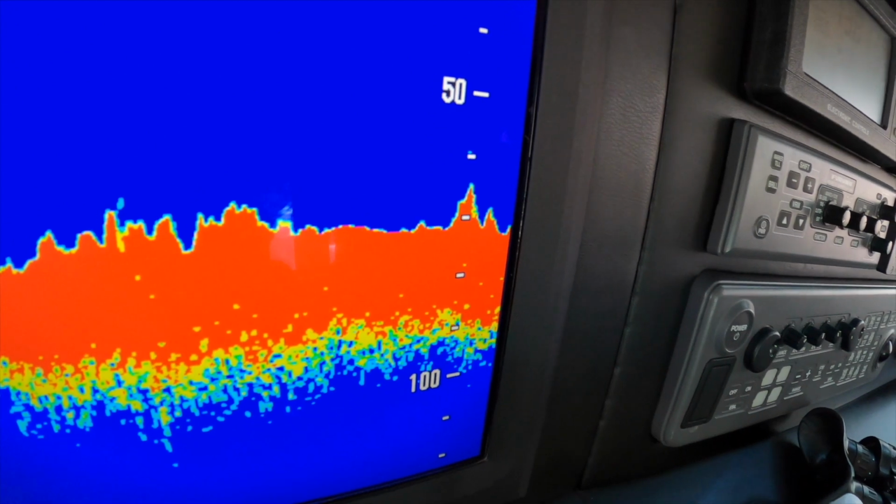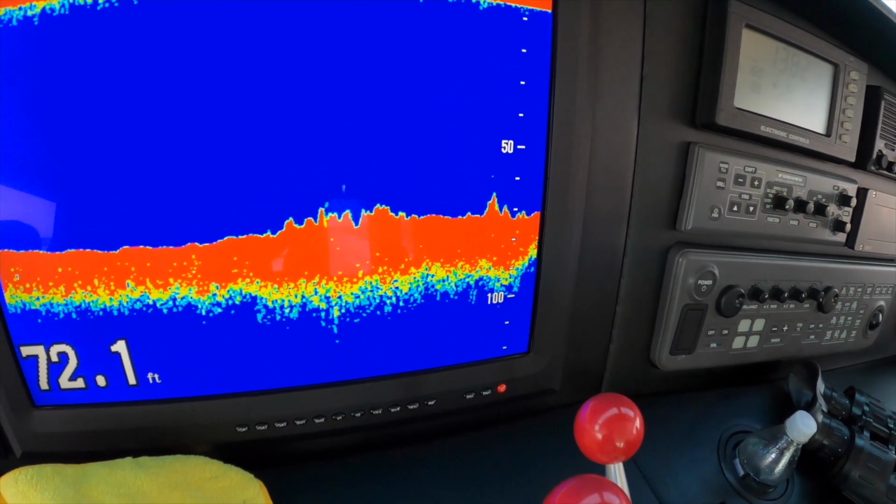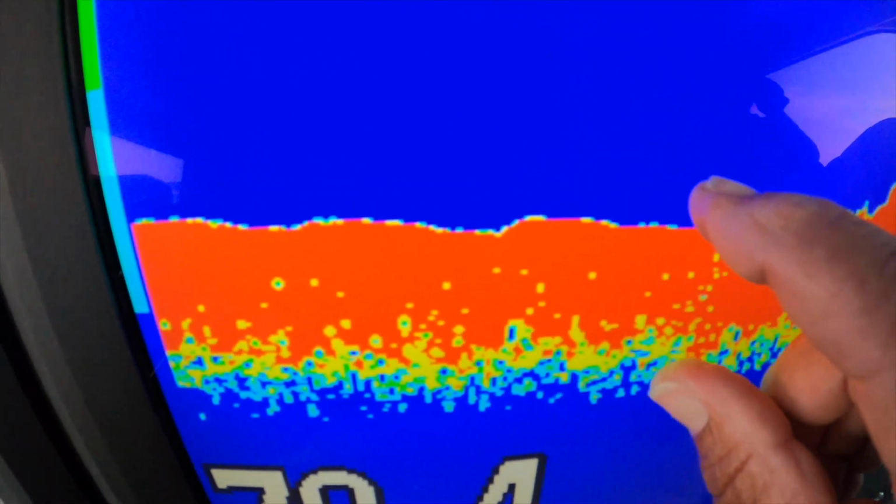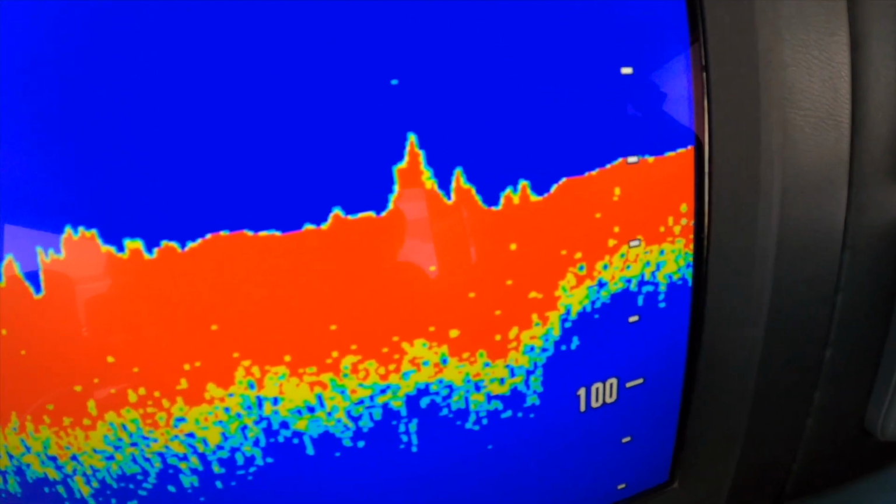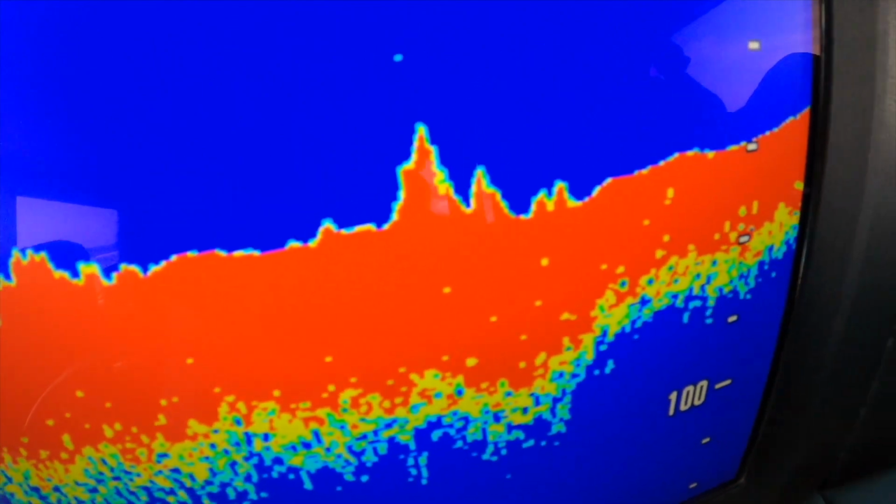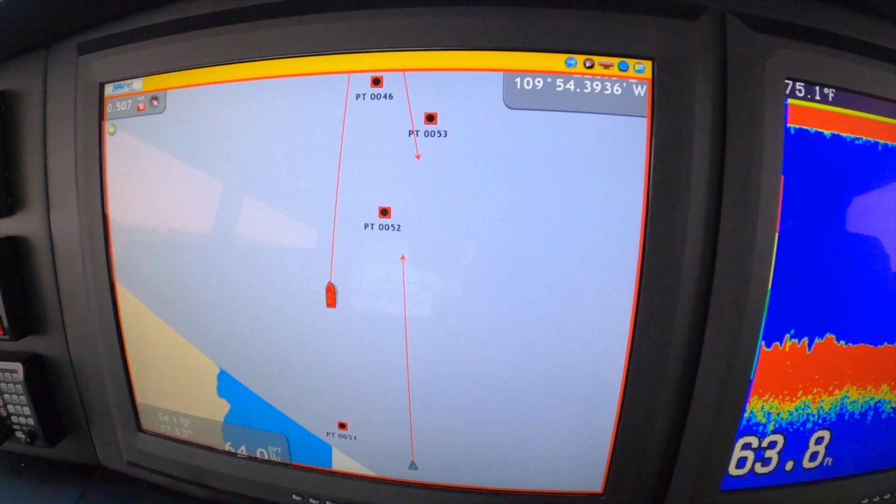So I turned around, came back. Now we can see the higher part of the rock. But what I'm not marking is any fish or any bait or anything on there. See how it's thin, then it gets thick? That means it's hard bottom. All fish are always going to be on the hard bottom. They're not going to be just out in this mud here. They're always going to be on the hard bottom. And here comes that bottom.